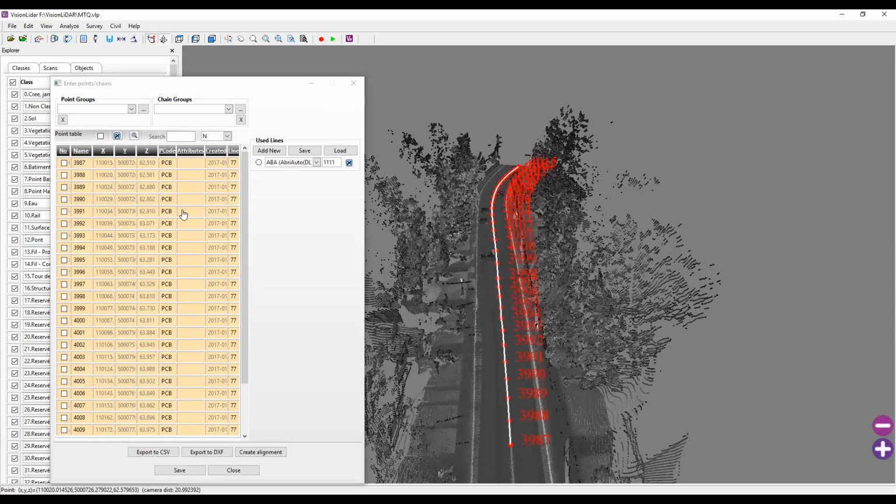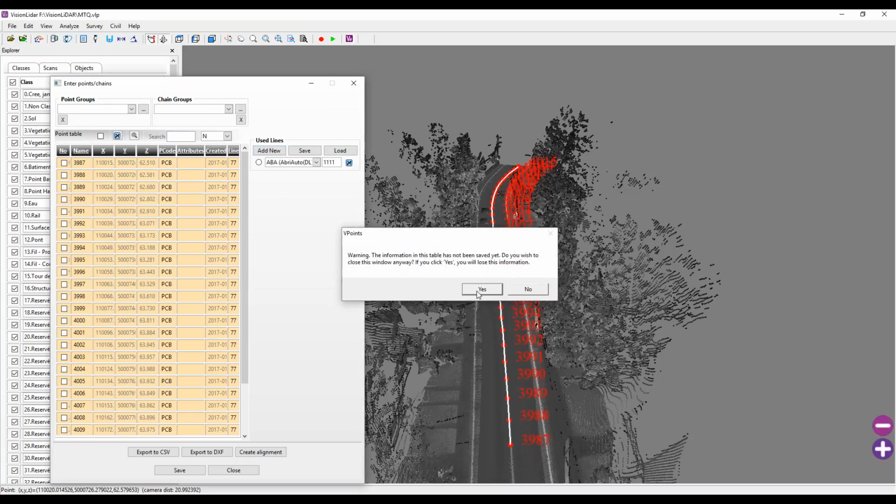It's going to add them to my database automatically, so I don't have to actually pick all the points myself. The software can identify and vectorize these points automatically. So that's one of the examples.